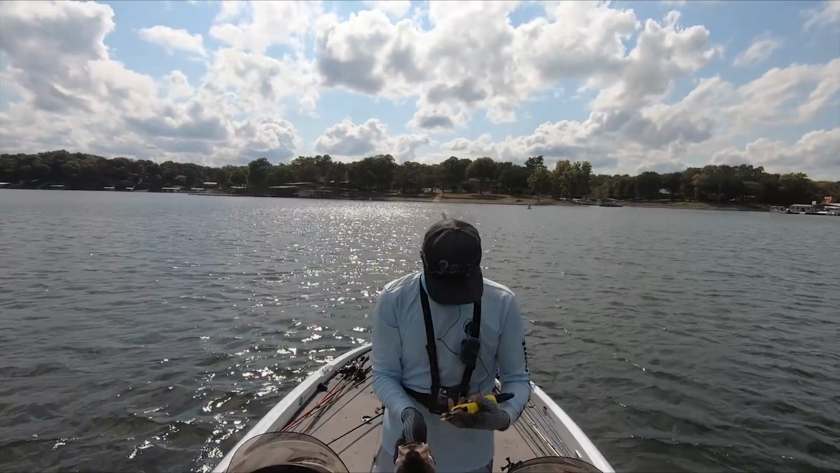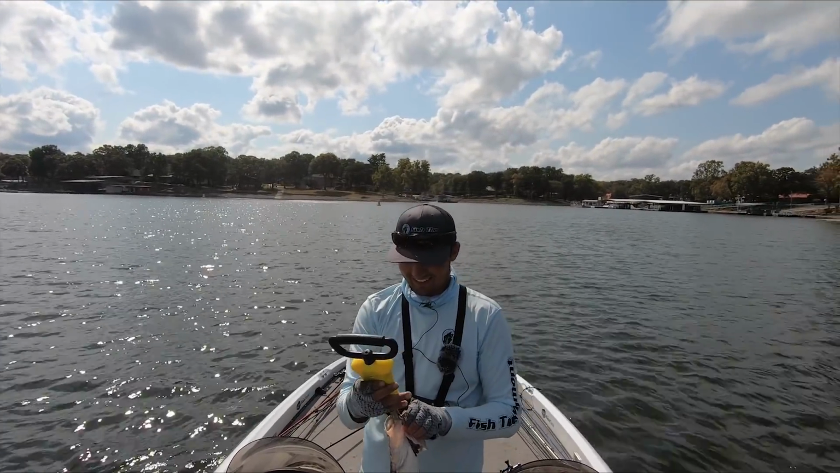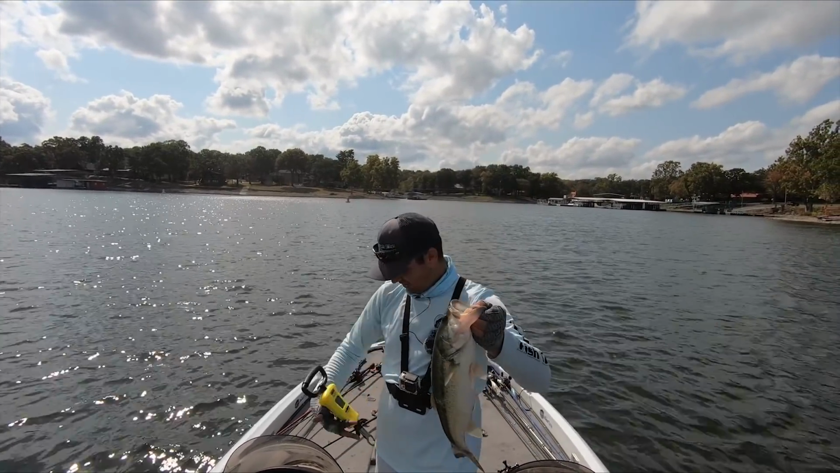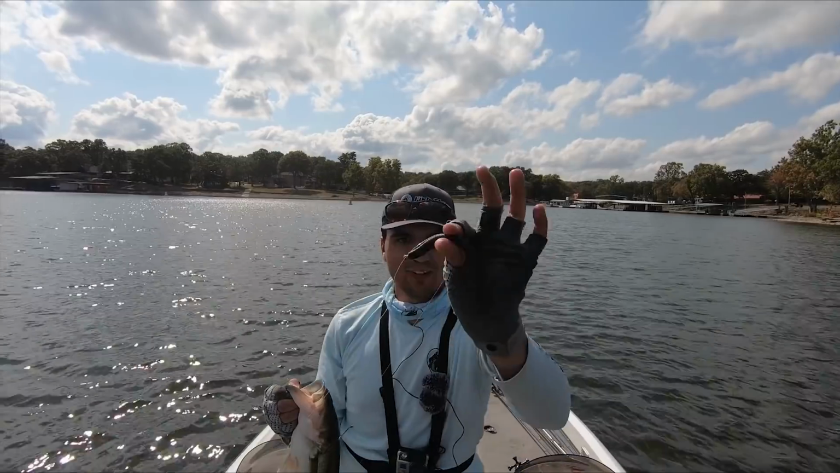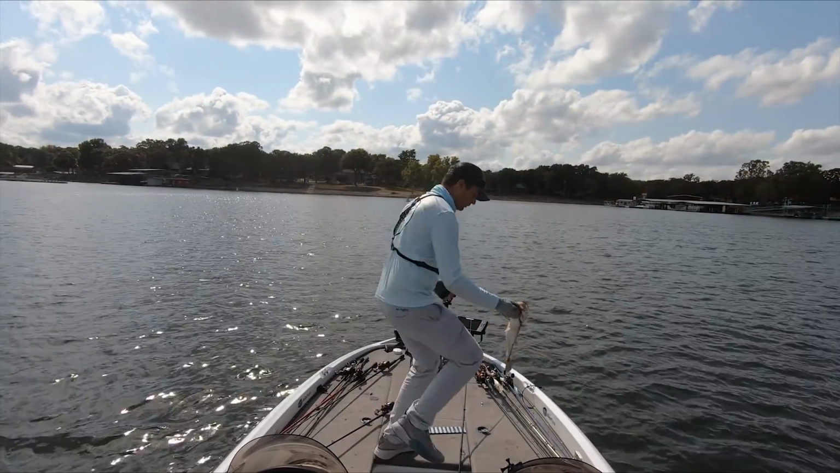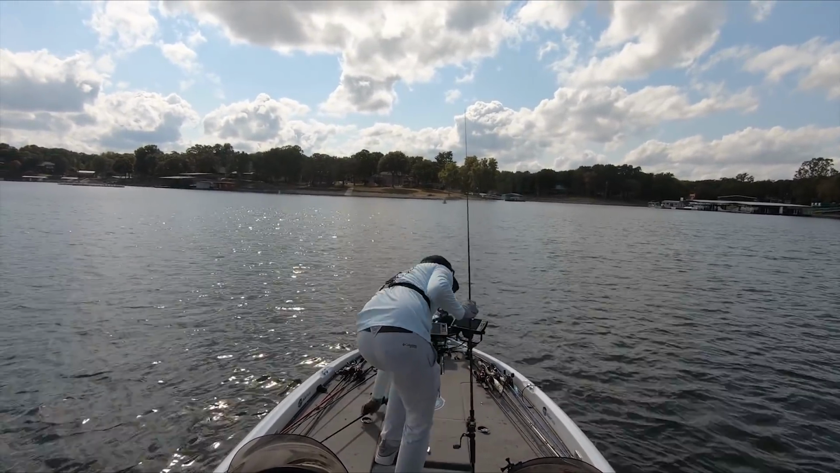So I'm talking about 2 pounds, 12 ounces, a 2 3/4 pounder. Beautiful fish. Puts me up to 10.5 pounds. That is what I'm talking about. Got him on the old Neko rig, baby. Oh, there we go, beautiful fish. Get him back down there. He is off. Let's get another fish on this Neko rig.